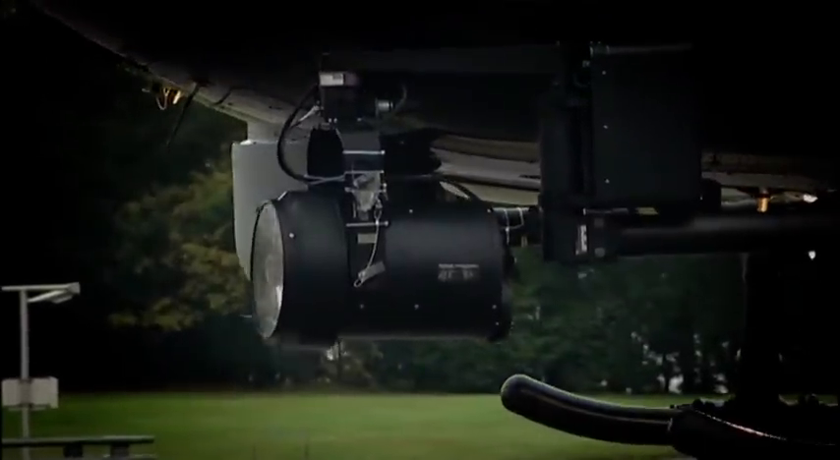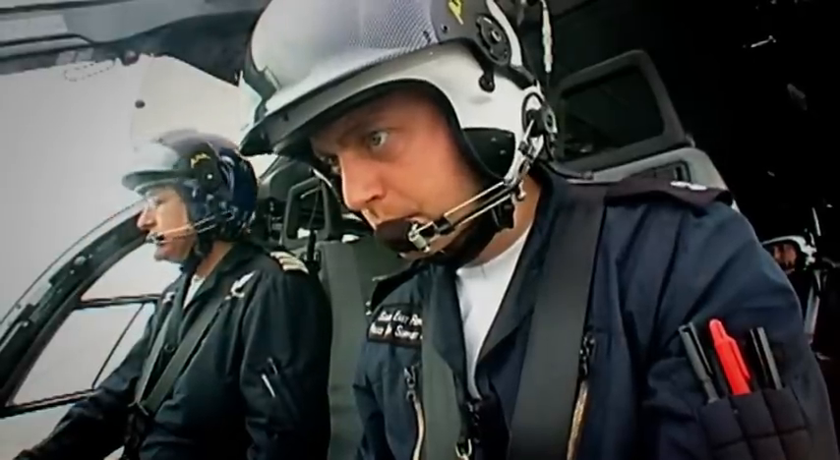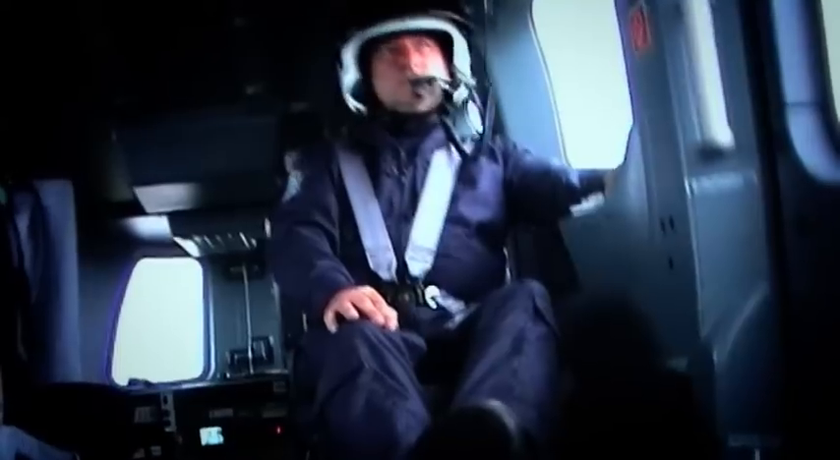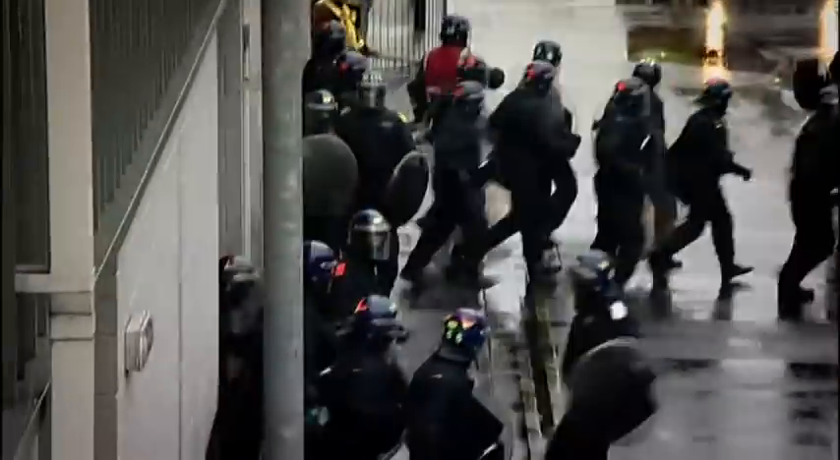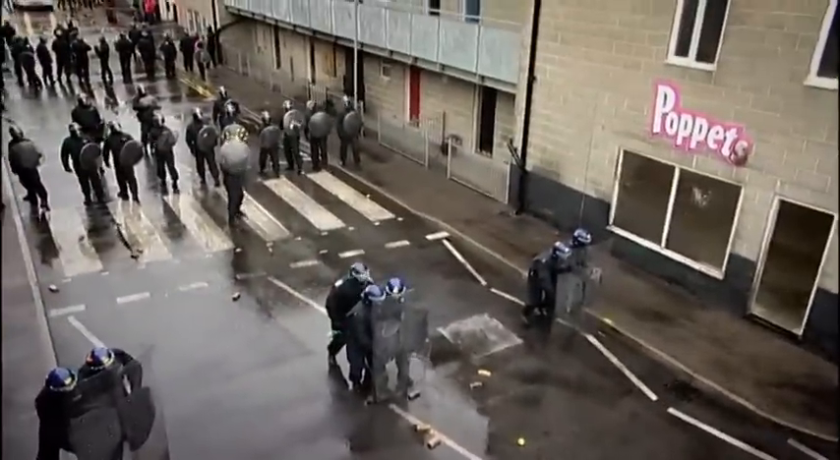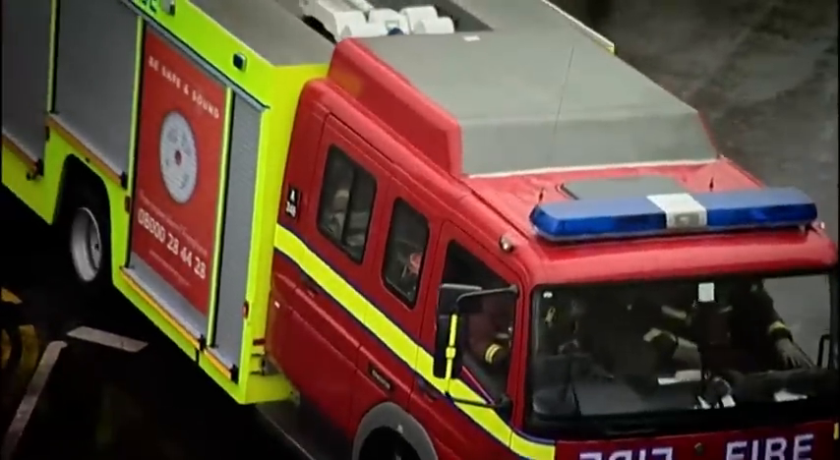By morning, the weather is worse, but the visibility is okay. Just. This weather, isn't it? Not good. Today's first mission is a vital one. There's violence on the streets of London. Riot police have been deployed to deal with what looks like a full-scale riot. But this is a training exercise. An unusual and important one.